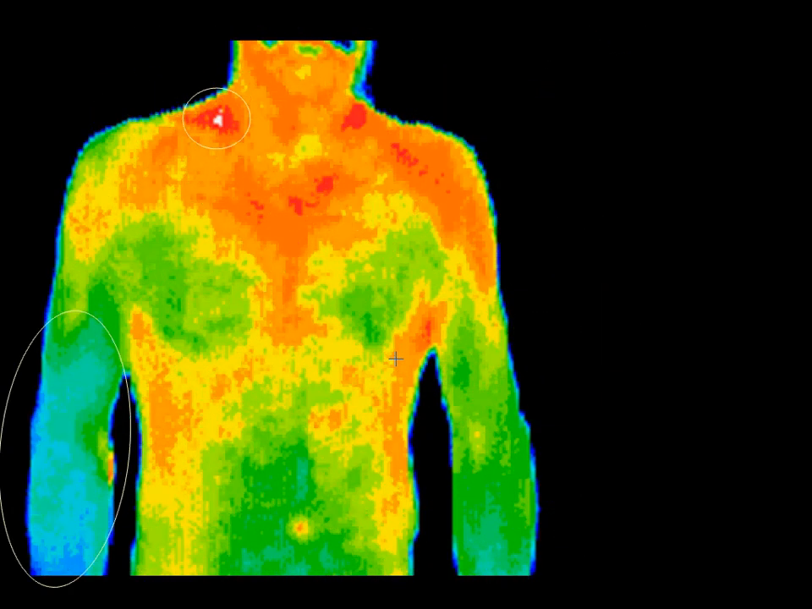Referred pain syndromes can be difficult to diagnose. This patient presented with nonspecific pain in the lower right arm, which had been investigated with a number of different modalities. Thermography showed the thermal asymmetries between the left and the right arm that led to the positive diagnosis.